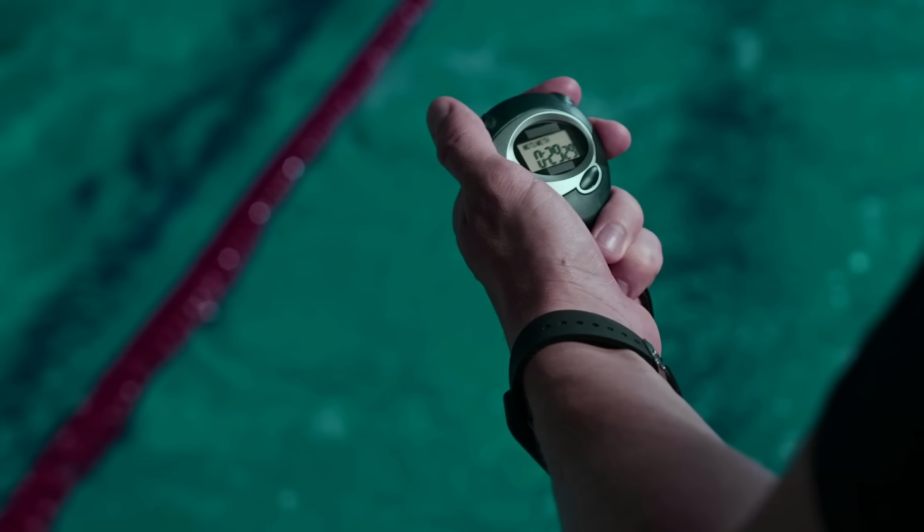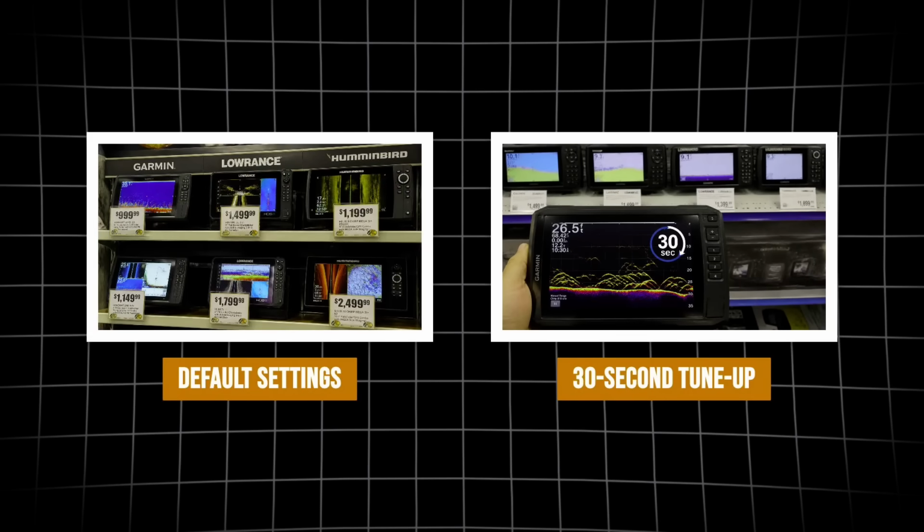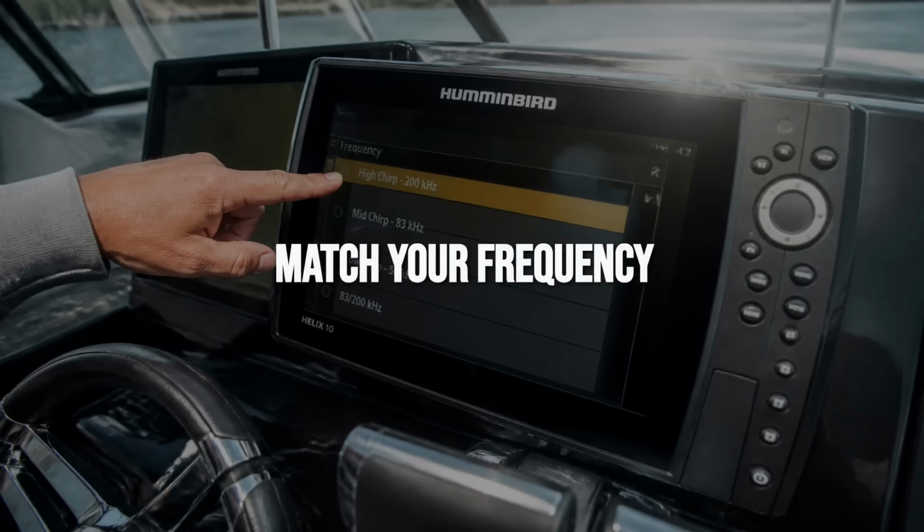But it's 30 seconds of work. And it is the 30 seconds that uncovers more fish than anything on the upgrade shelf. Third, match your frequency to the job in front of you.